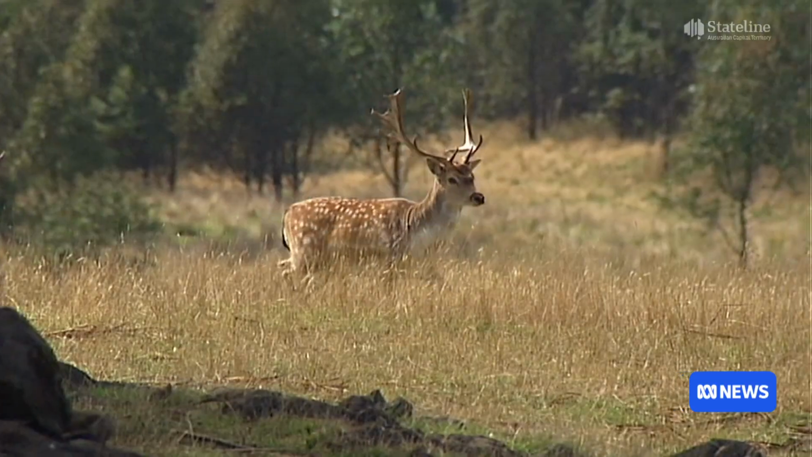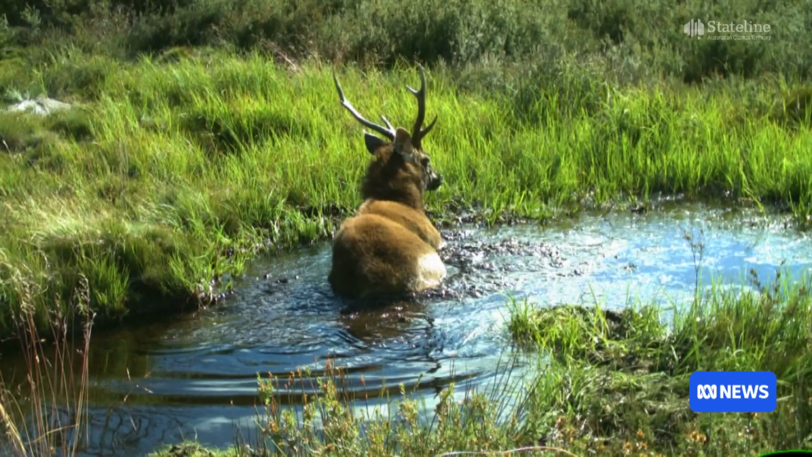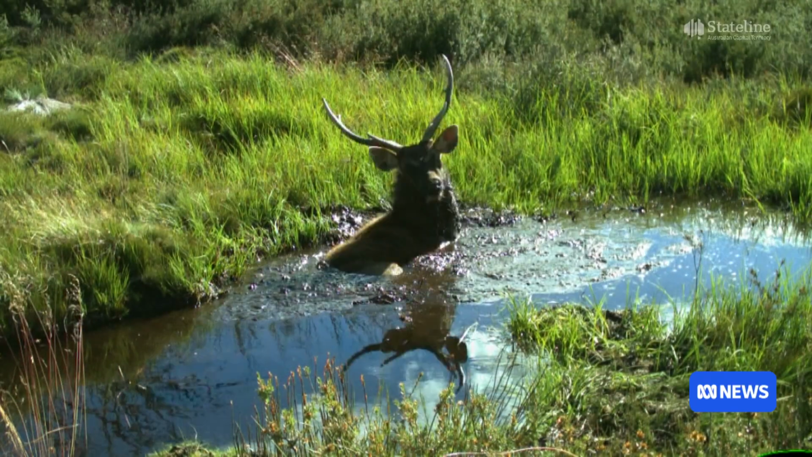We know that thermally assisted aerial control programs are the most effective way to control feral species, more effective than ground shooting by professionals. It's also humane for the animals. Deer were initially introduced for hunting and farmed venison, but they're now a key threat to the environment.